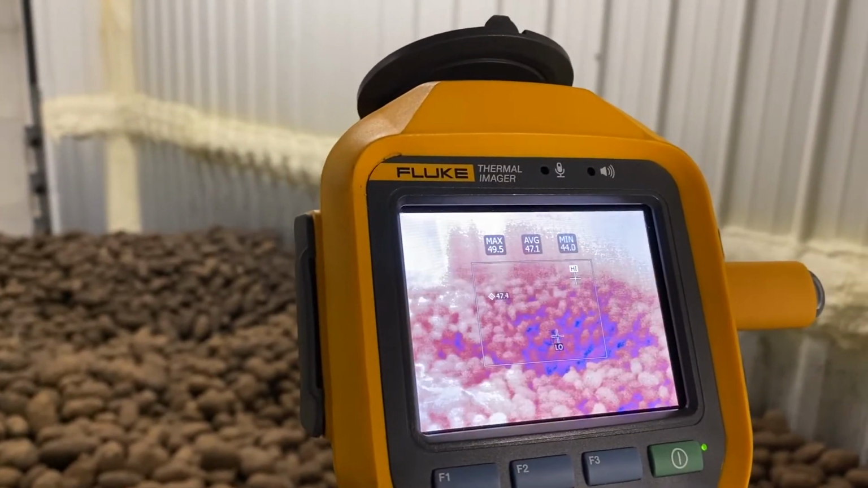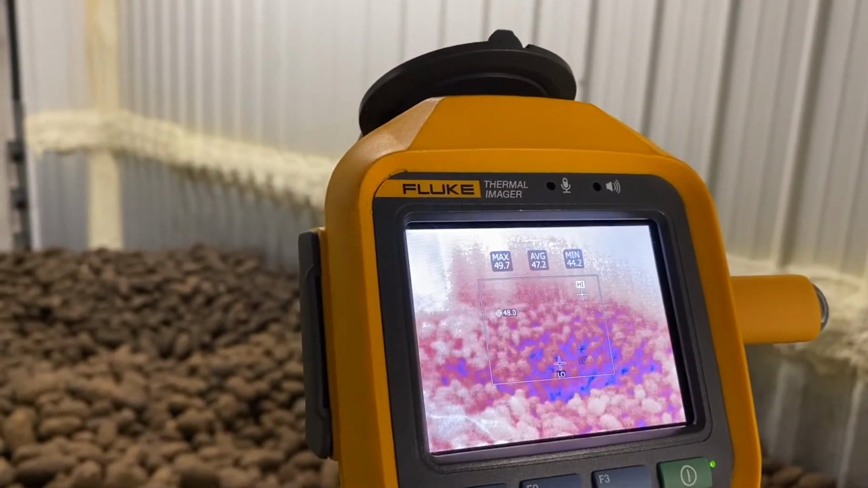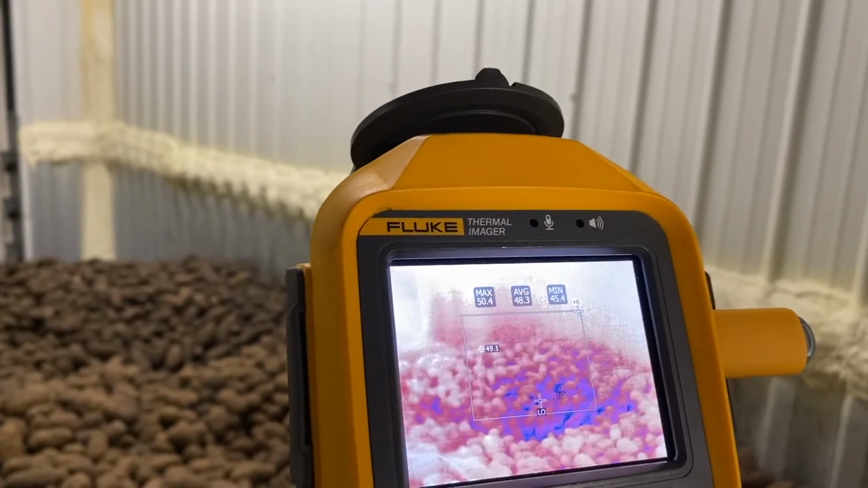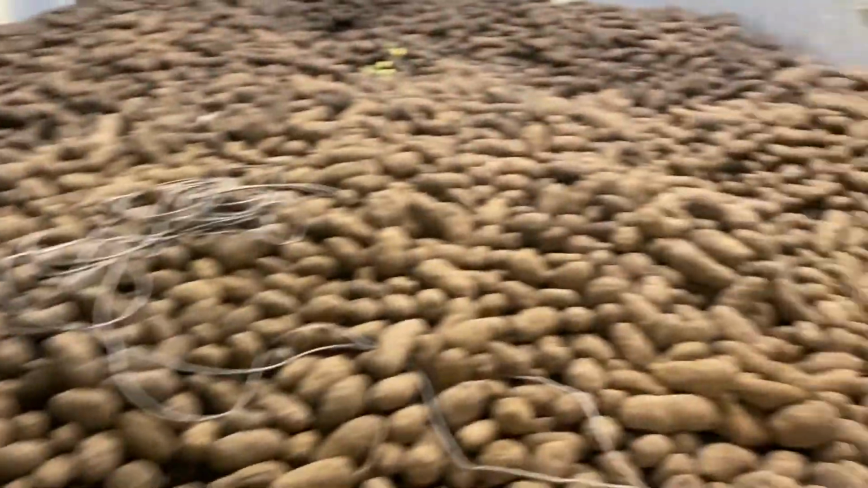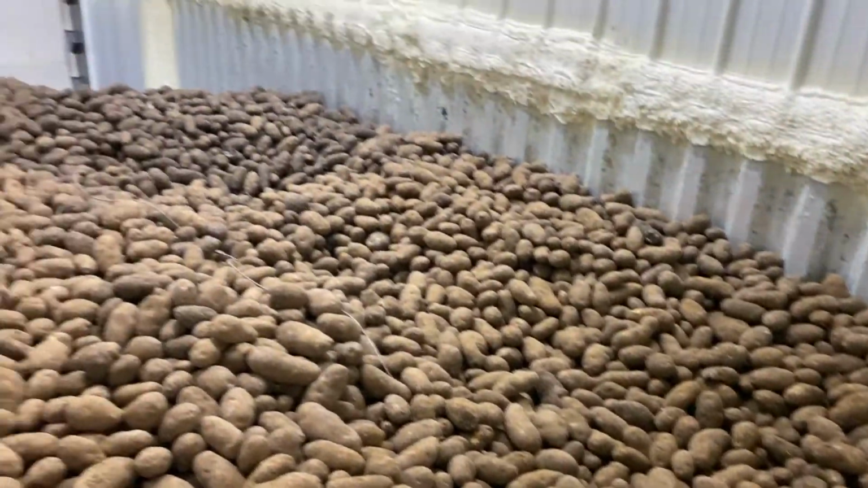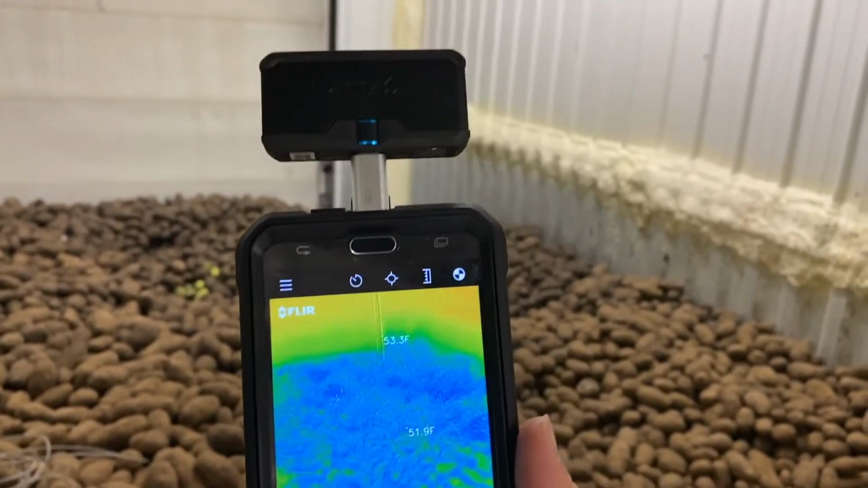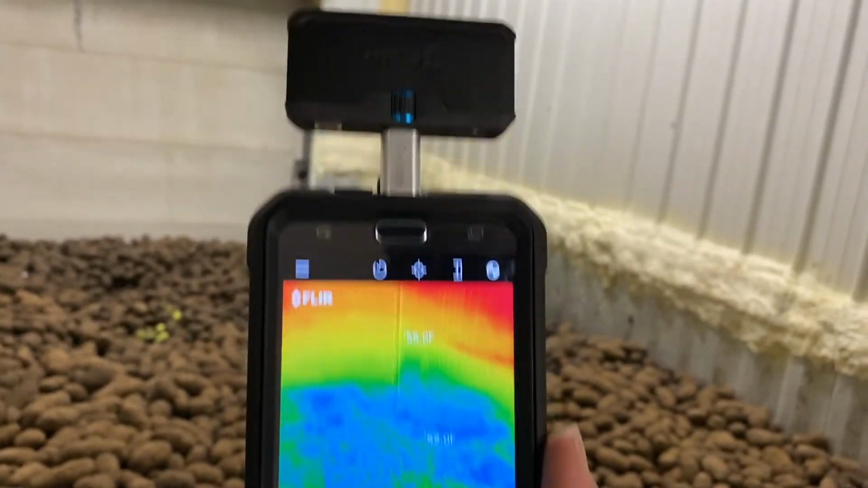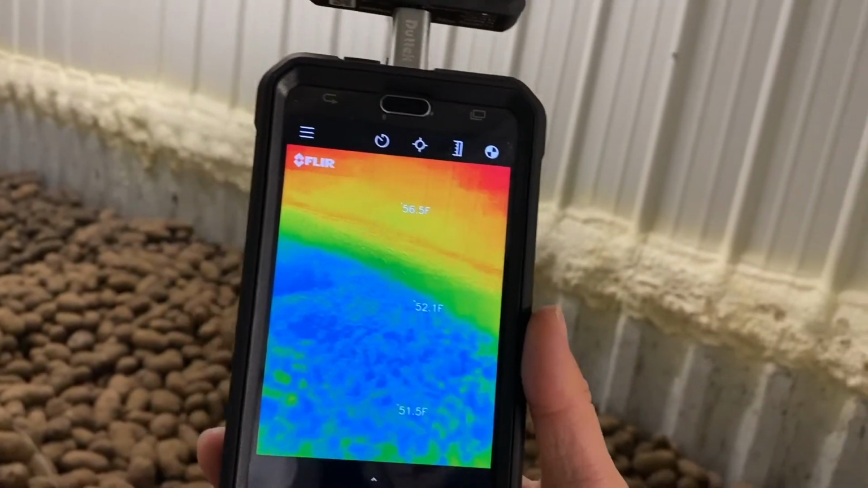Remember, on the thermal camera, the yellower or redder the color is, the higher the temperature is. The other camera we're trying is the FLIR Pro, which is this one. This one is more handy. We can easily attach it to a smartphone, and it serves the same purpose.